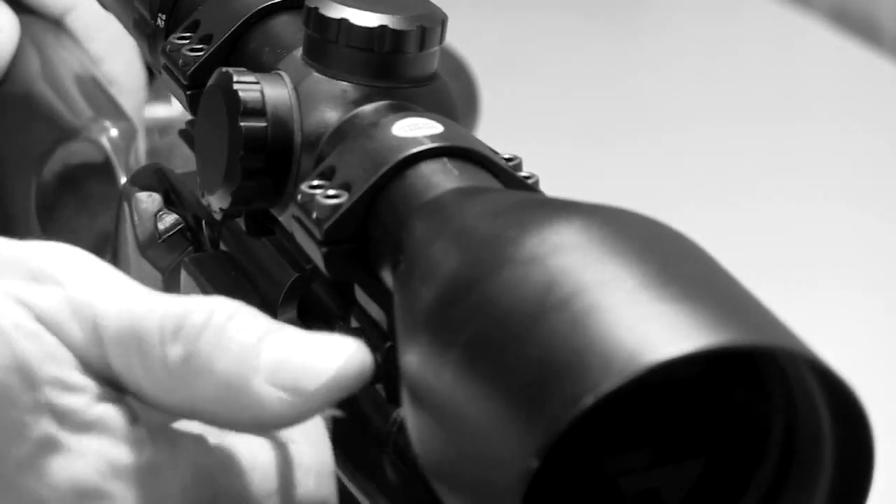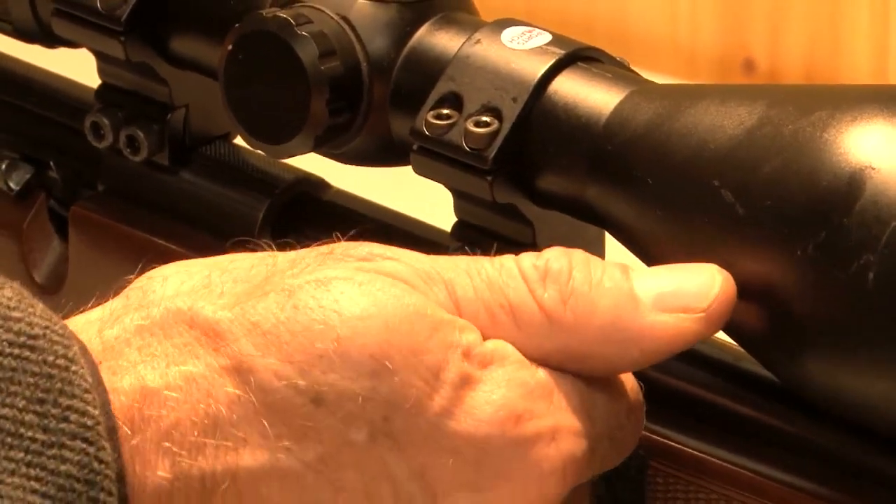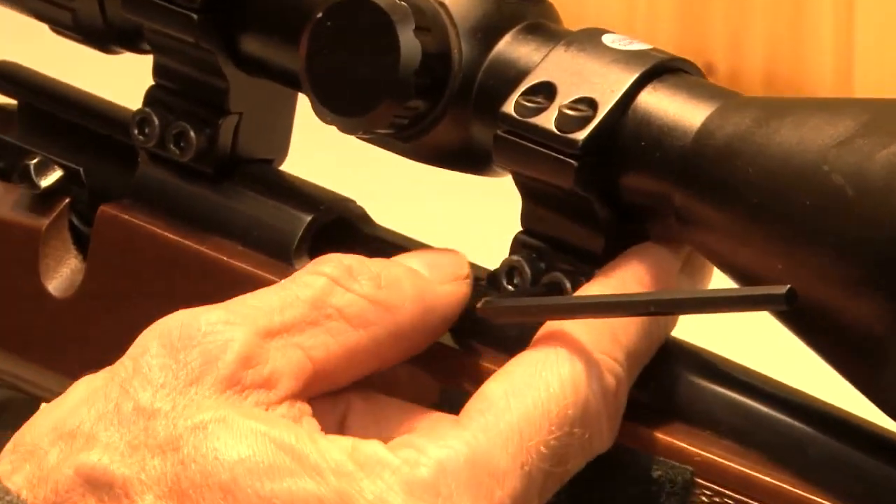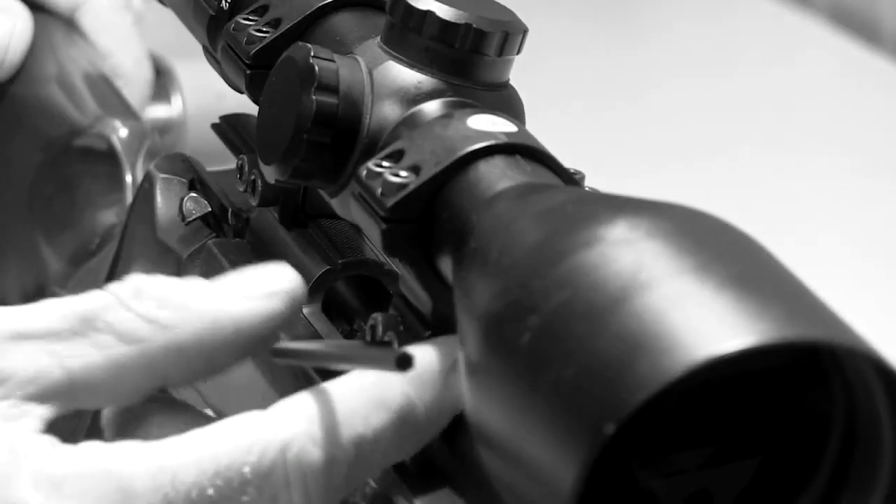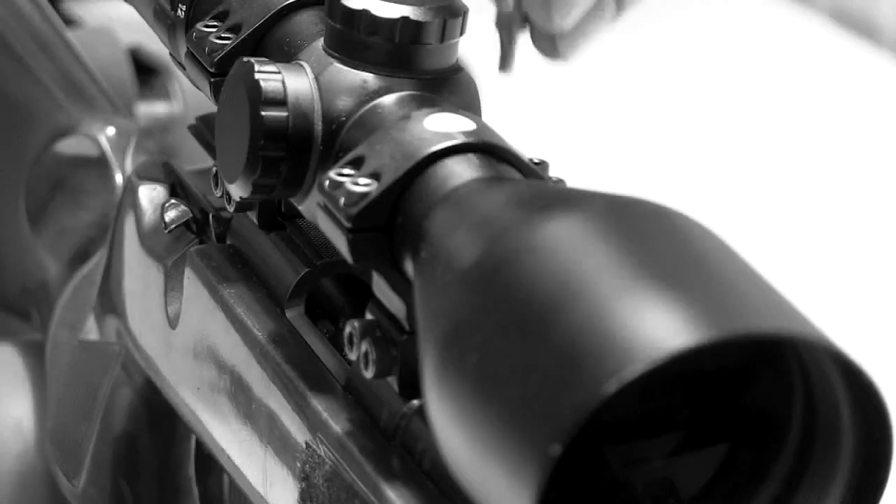Yeah, I'm not putting a lot of pressure on the Allen key, so they're not that tight. So do not over tension them. If you over tension them, you stretch the bolts and the actual mounts themselves become affected. And also the worst thing about it is sometimes you can't get the mounts off with people over tightened. I have a lot of rifles coming into me where I can't get the scopes off with people who've actually overwound, damaged the Allen key or the torque settings, and I can't get them out. It's quite a problem actually.